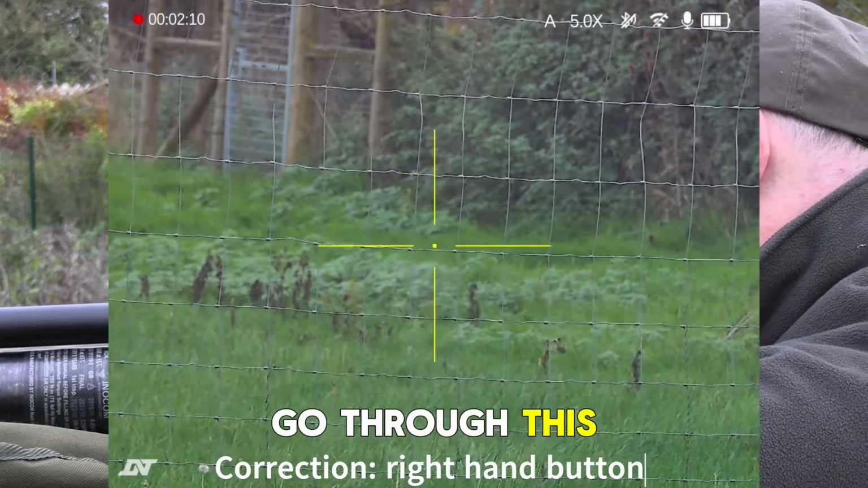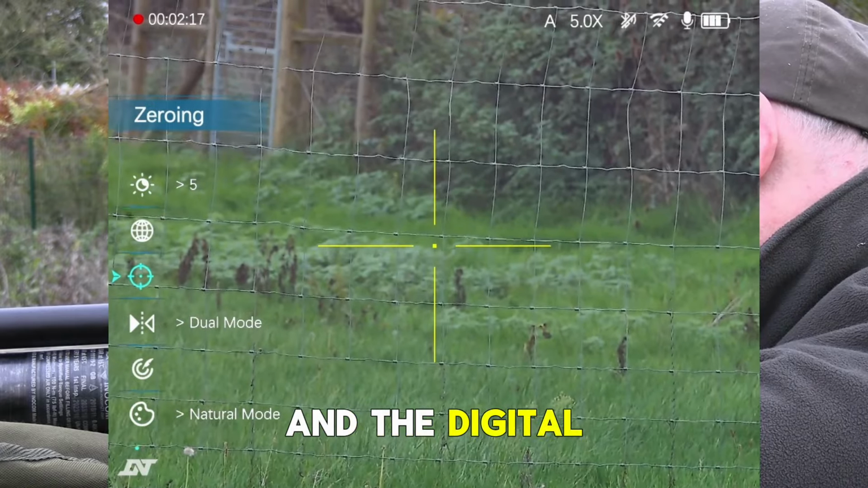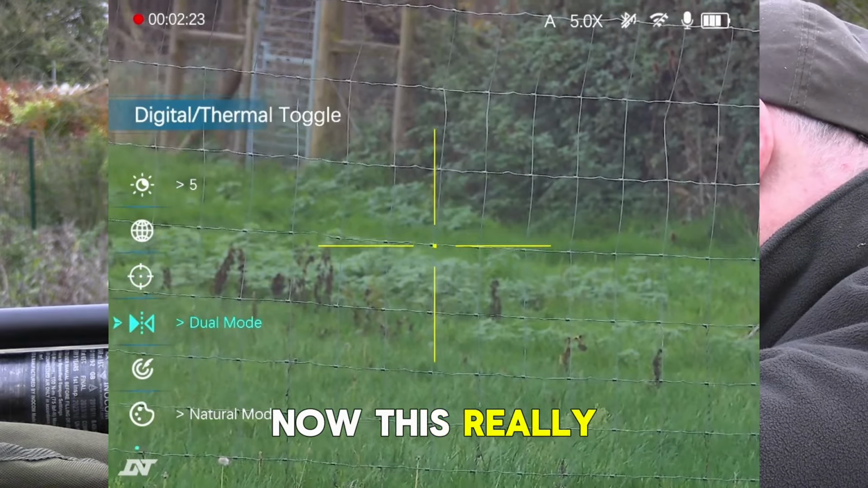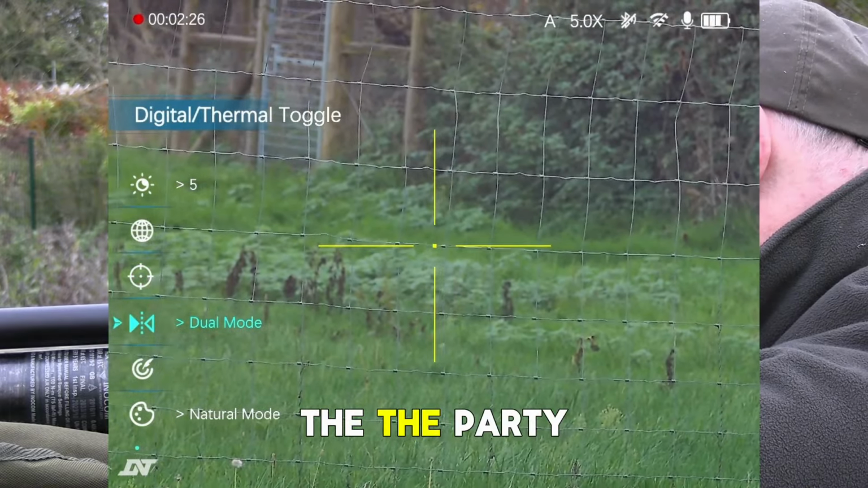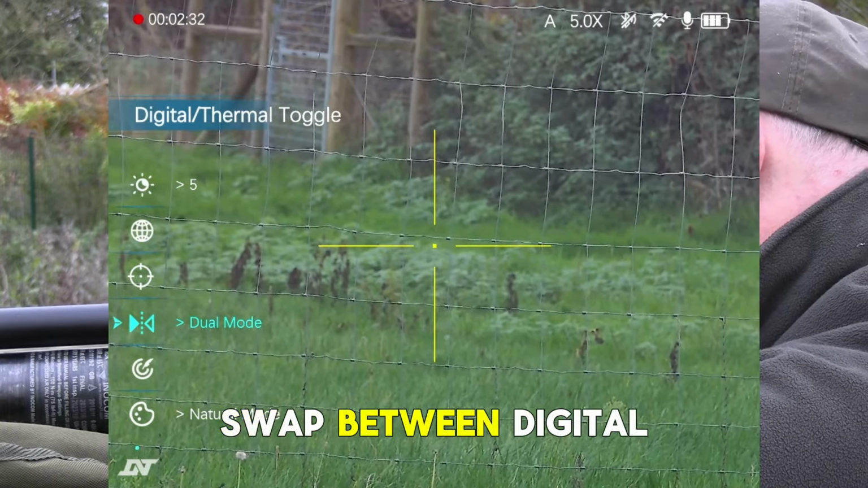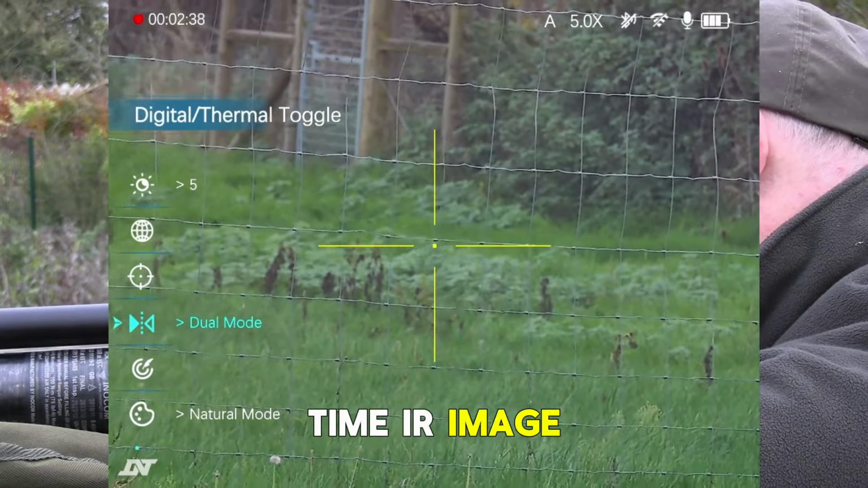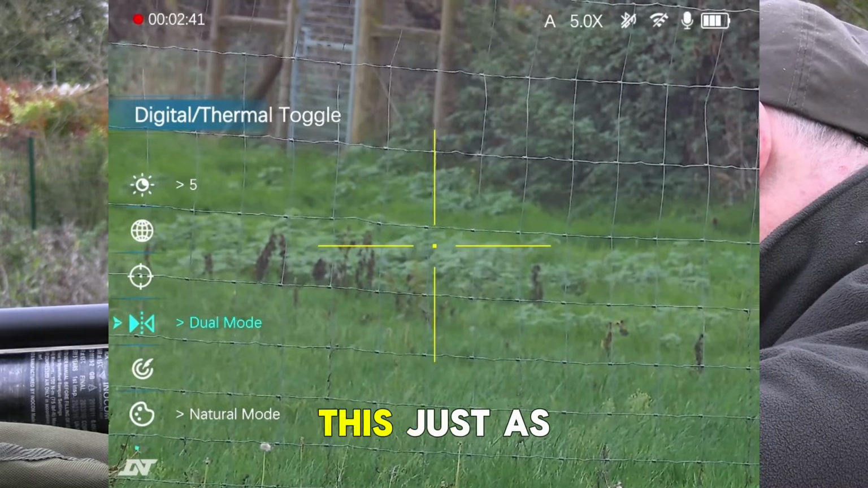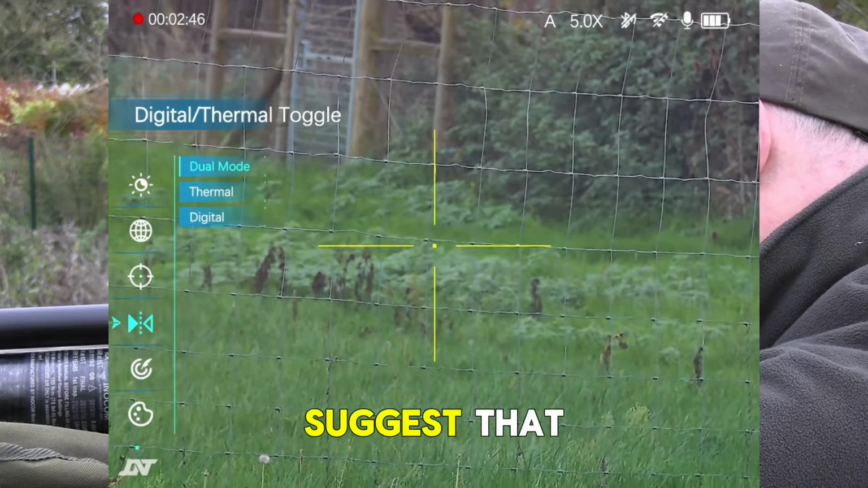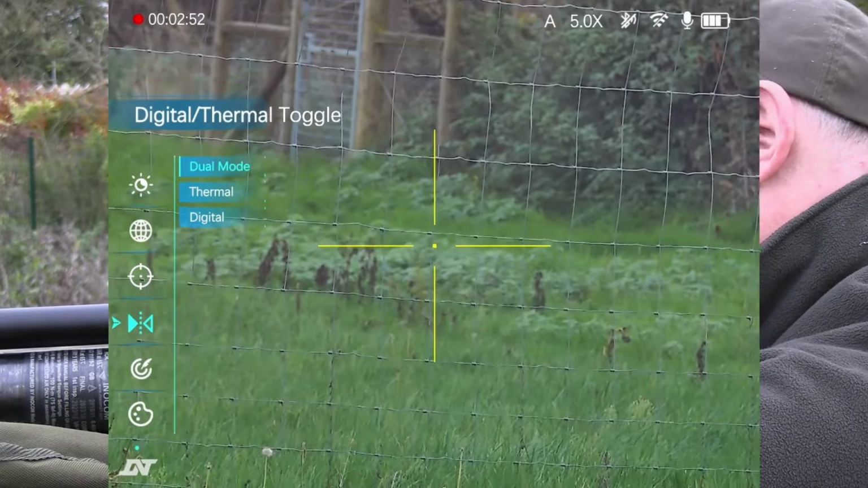Now you will have to go through the zeroing process for both the thermal part of the scope and the digital day part of the scope. So the next option is dual mode. Now this really is the party piece for the ThermNight scope, because it will enable you to swap between the digital day image or nighttime IR image and thermal. Now if you want to use this just as a thermal scope you can, or just as a daytime digital scope you can, but I would suggest that the reason for having this really is because you want that dual mode operation.